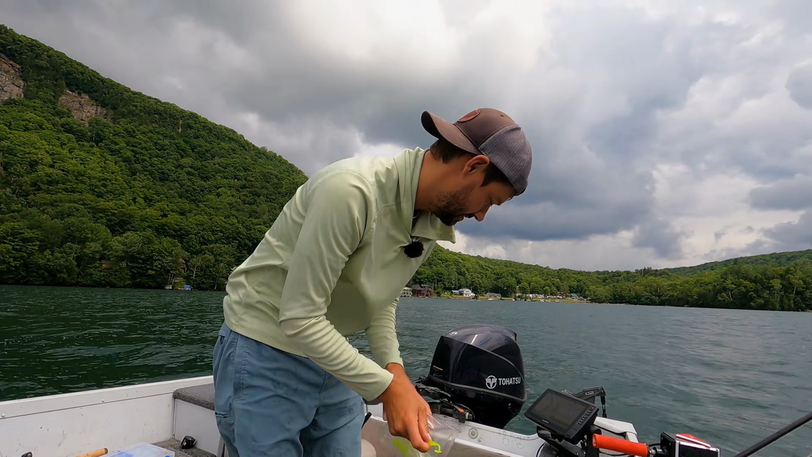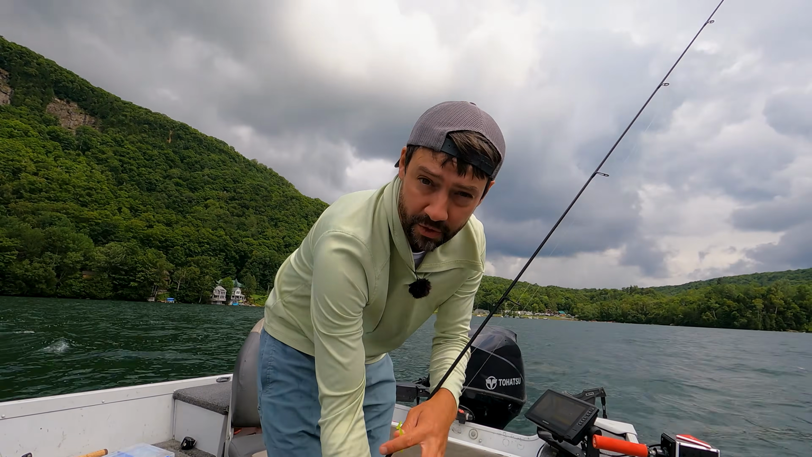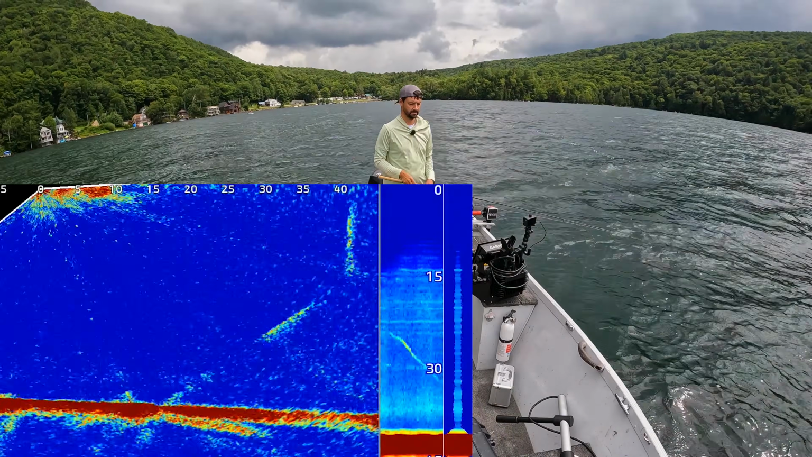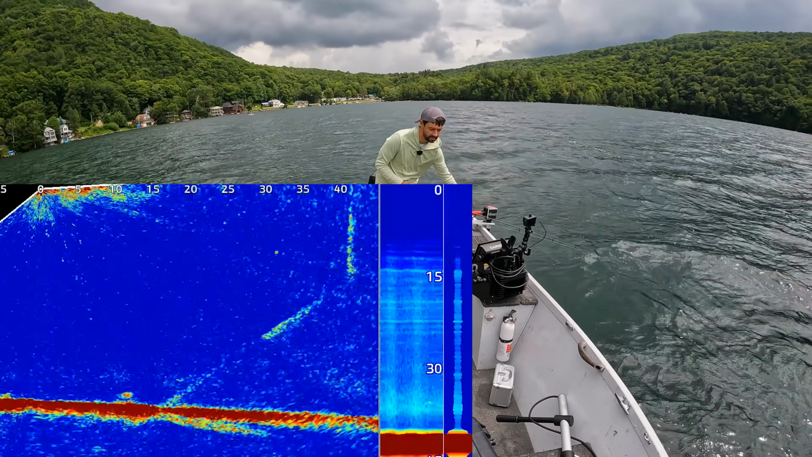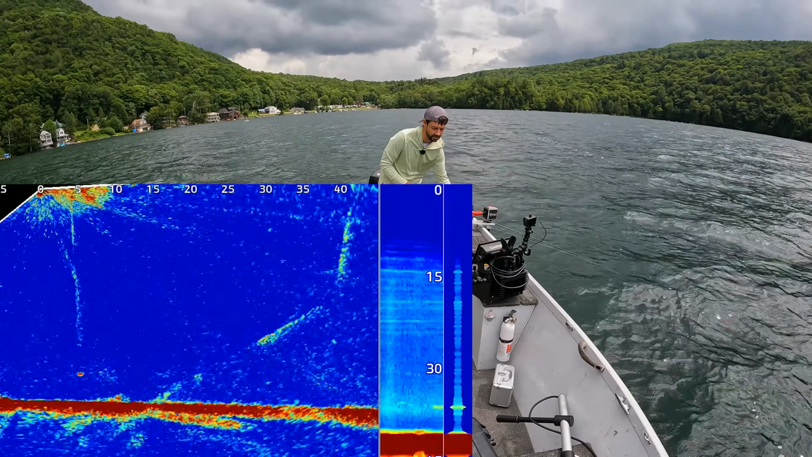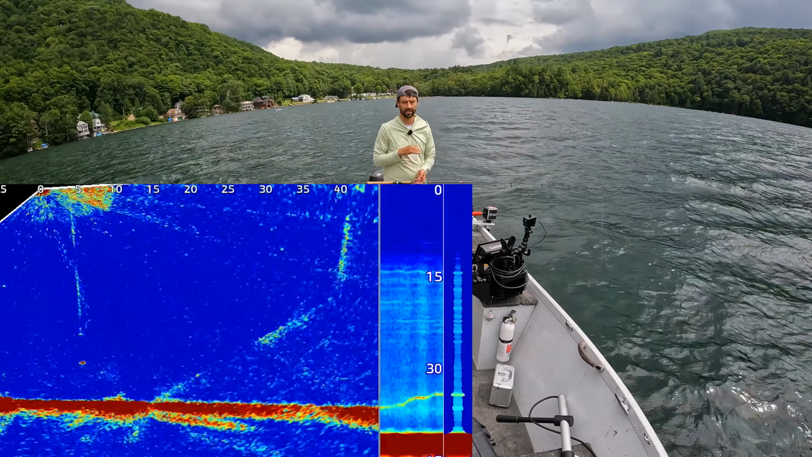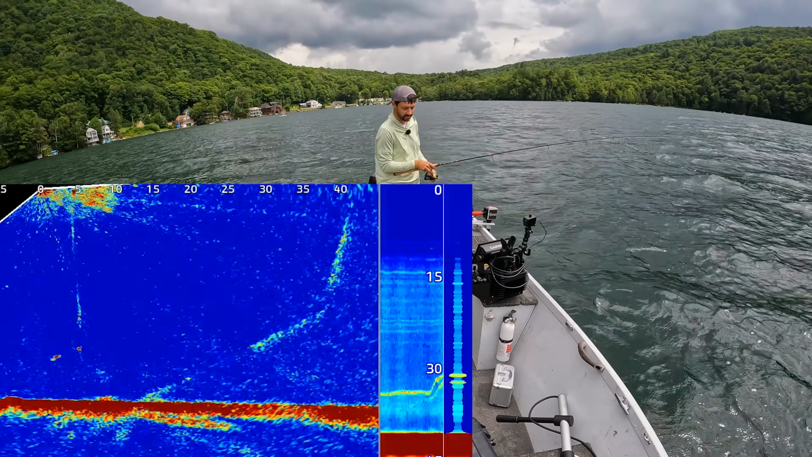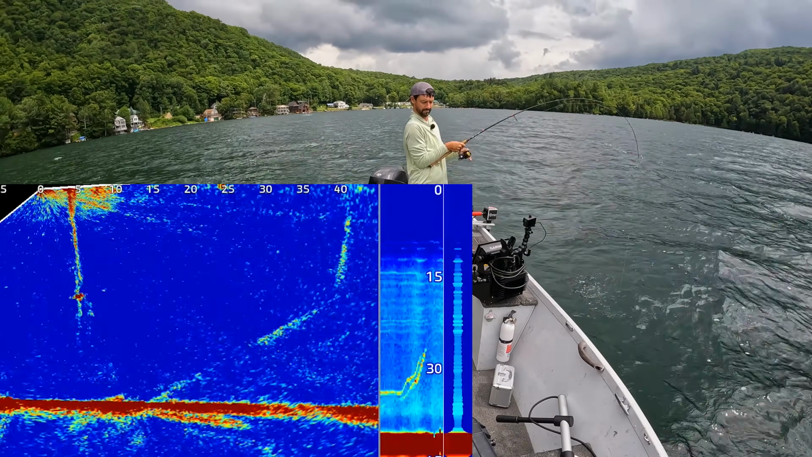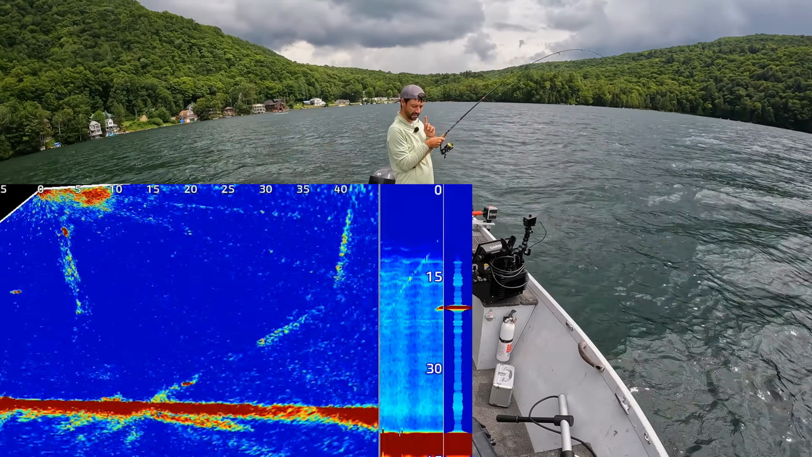I'm using the new pin smelt, which has yet to be released because I don't have two more molds for it quite yet. And we are just going to dead stick it right above bottom like we've been doing. Like I was showing you those smelt before, they do not move fast unless they're getting chased like this. Unless they're getting chased, and then you run.